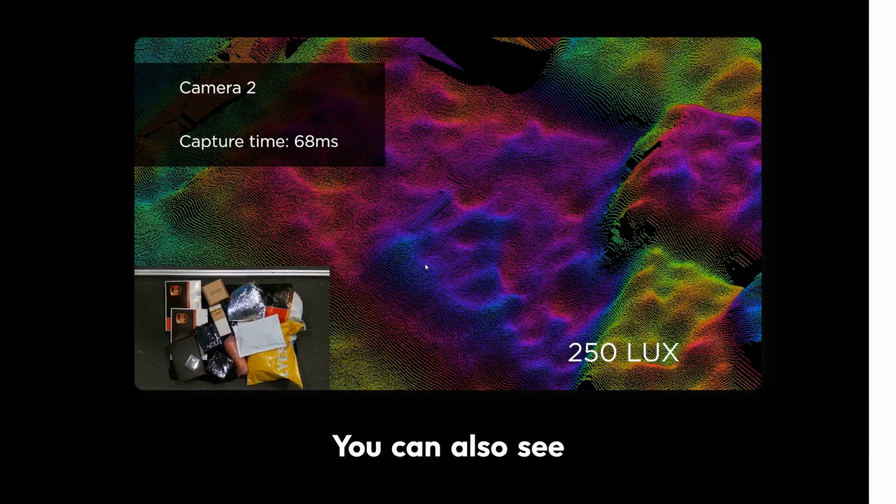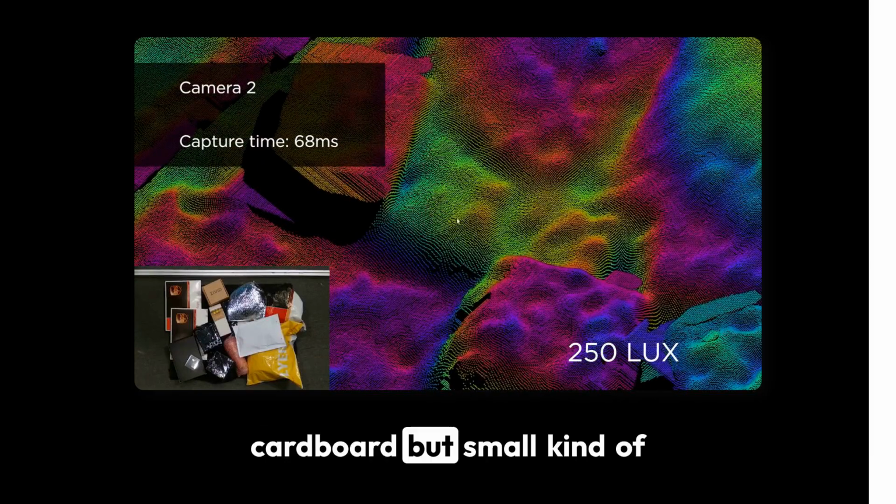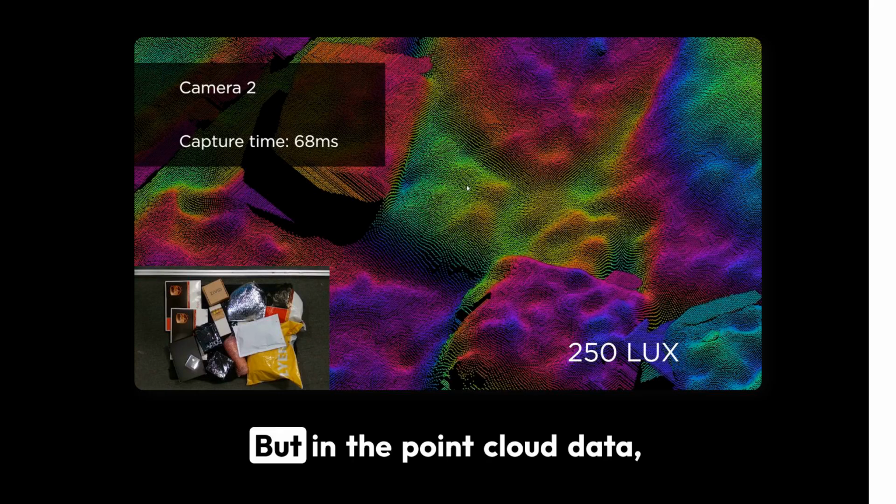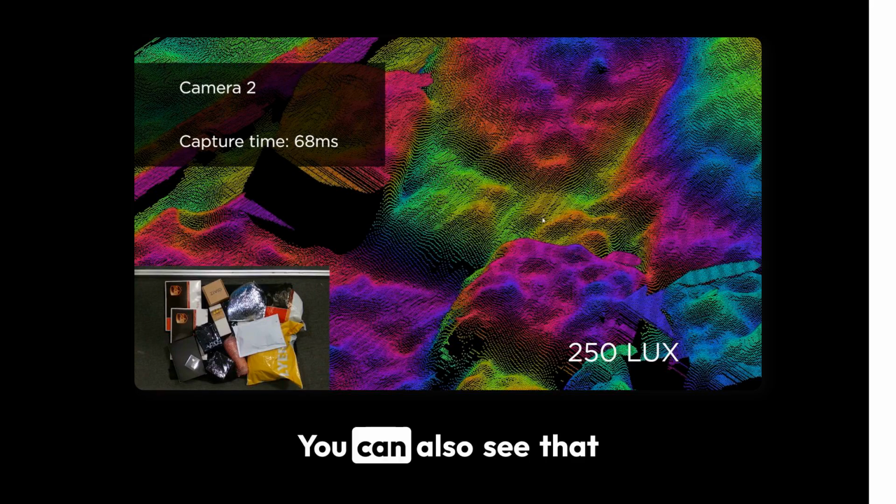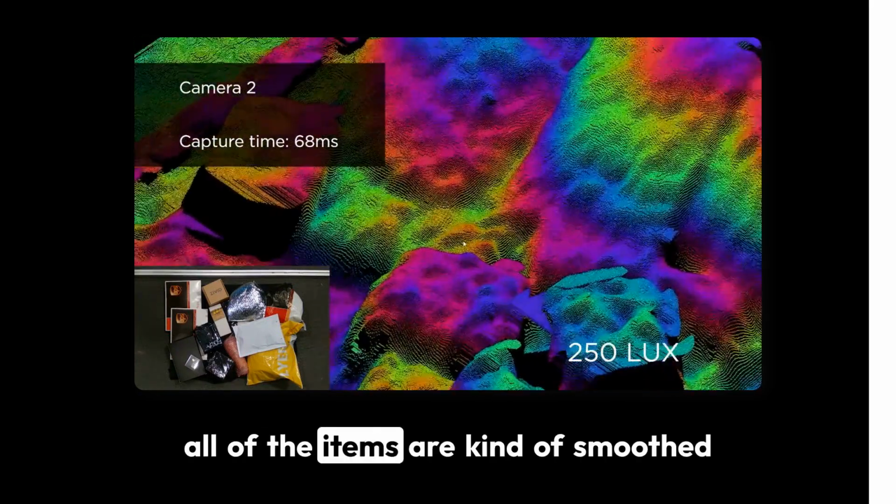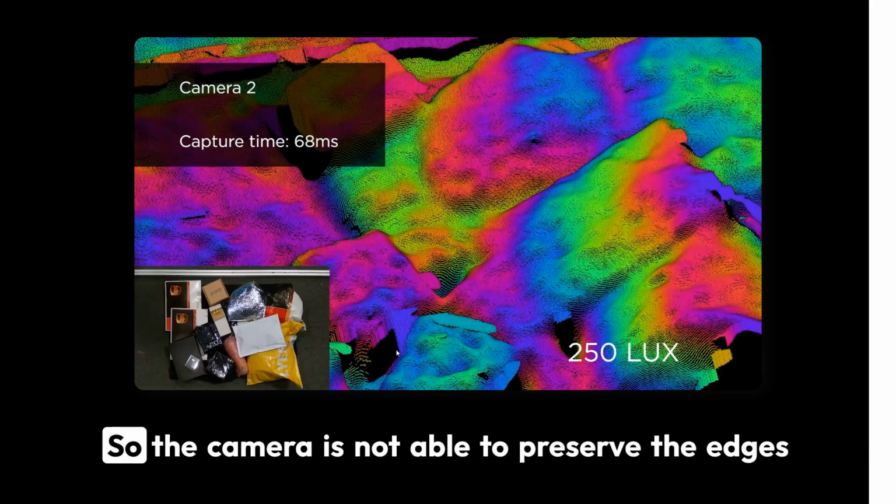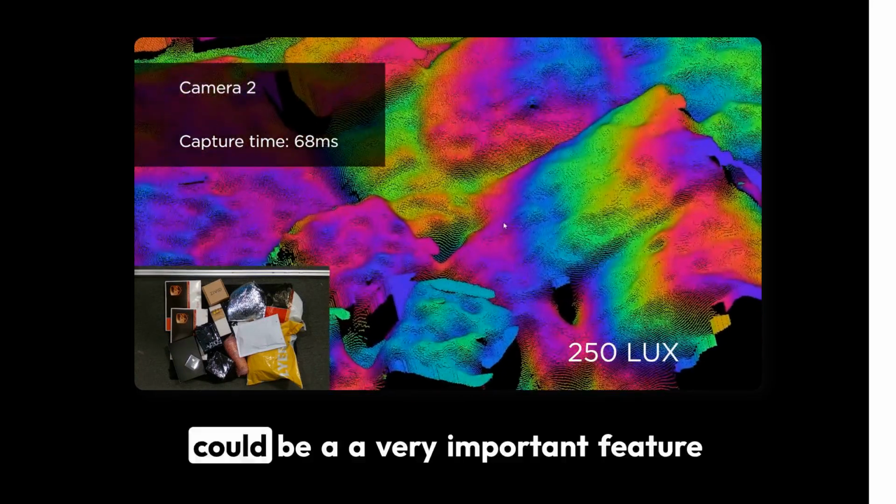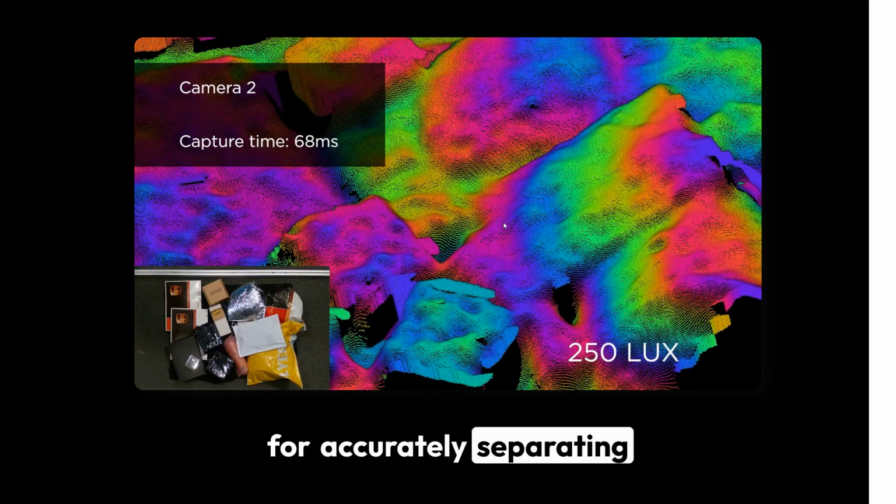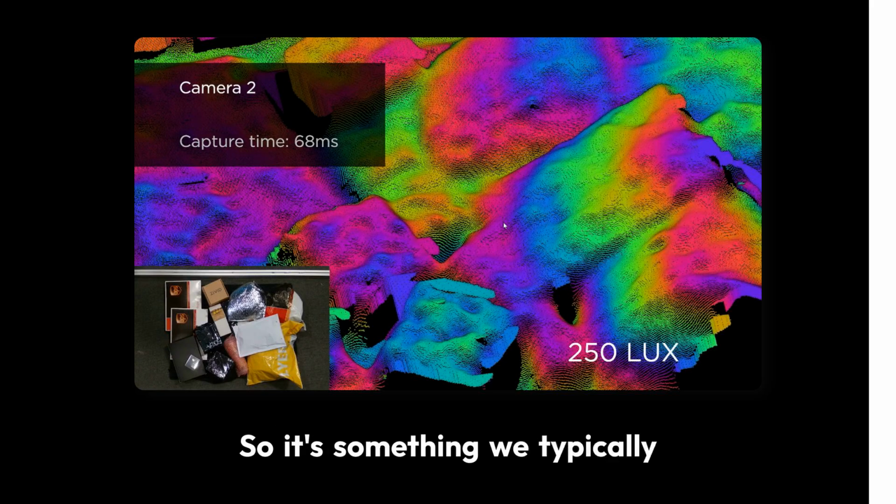We can also see that here, this is supposed to be this cardboard colored small item as well, but in the point cloud data, we can't really determine that. You can also see that all of the items are smoothed into one big object, basically. So the camera is not able to preserve the edges at all, and these edges could be a very important feature for accurately separating different objects from each other. So it's something we typically want to preserve.